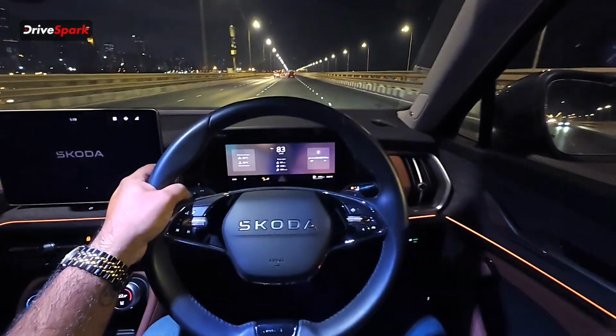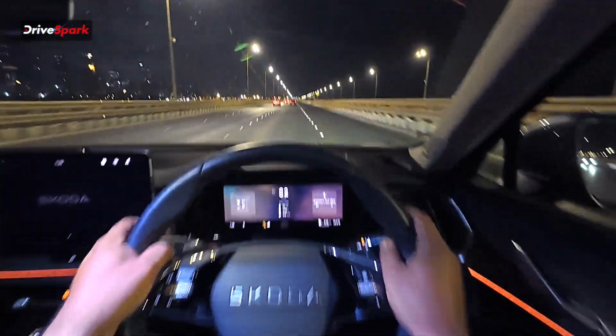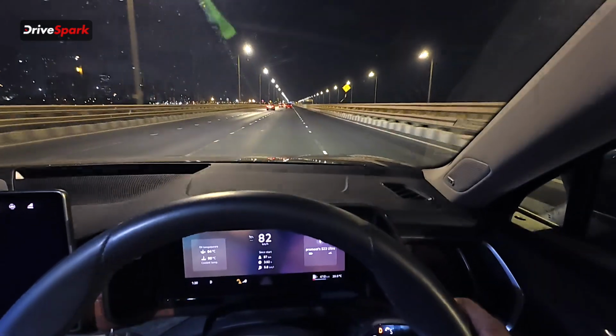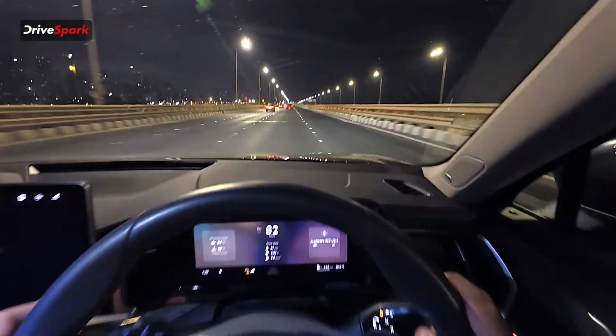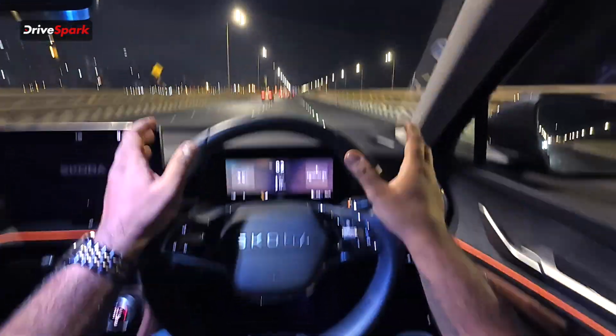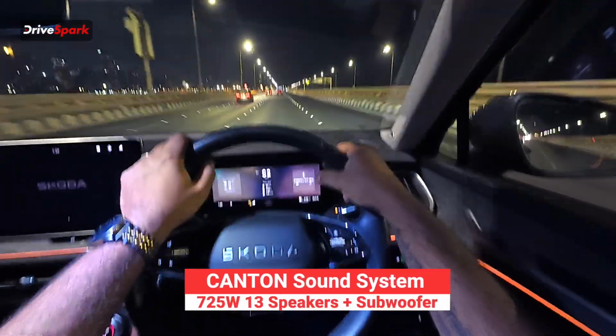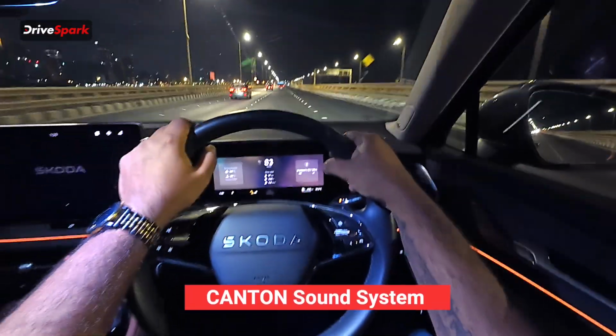And that is the high beam of the vehicle. There you go. It is just awesome. The lights are so bright, you really don't need to get anything else. The factory-fit systems, especially the Canton sound system and the lighting system, are just amazing.